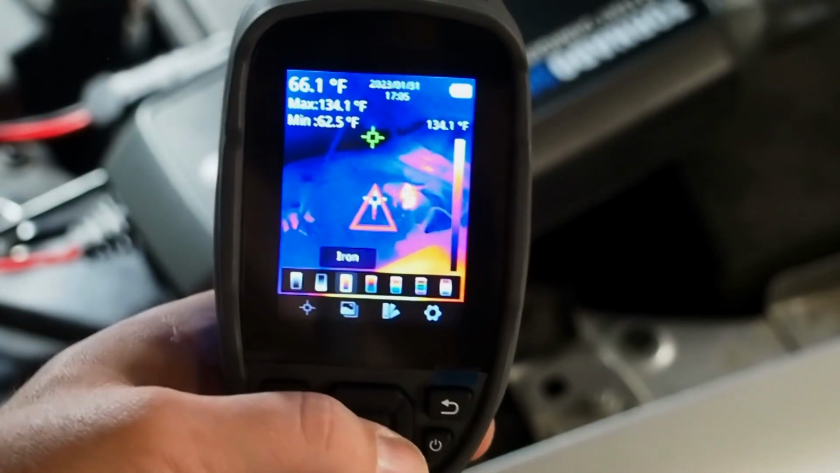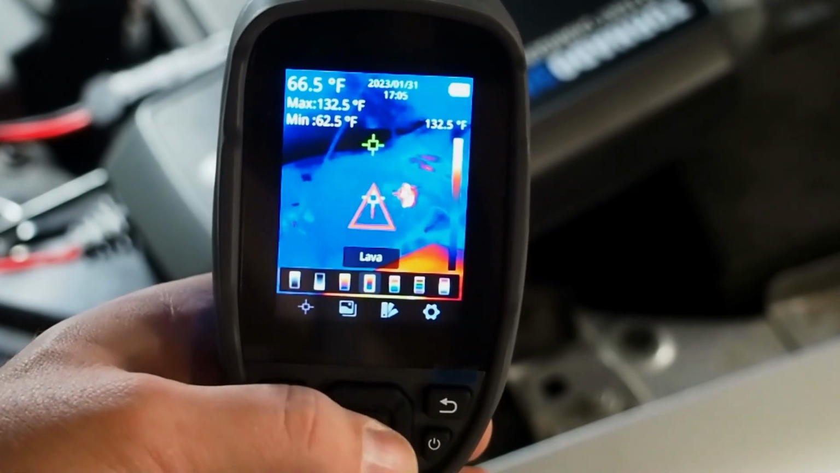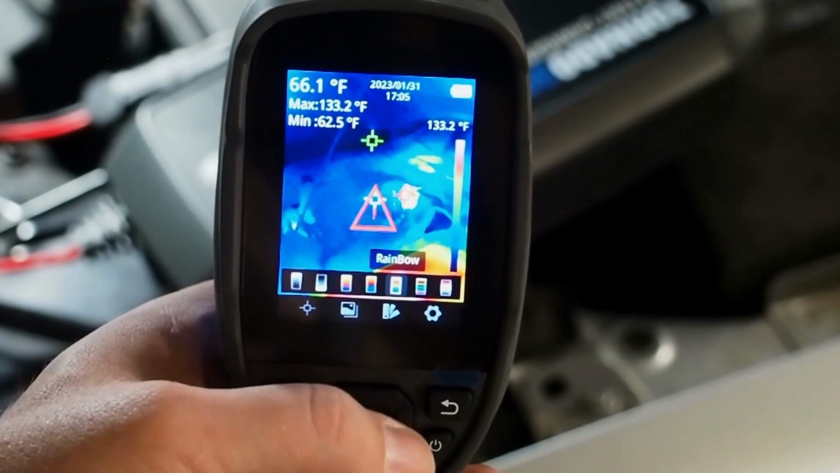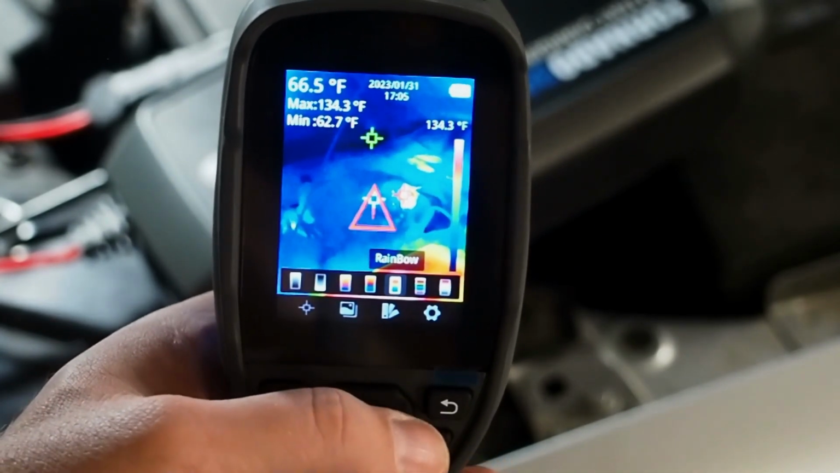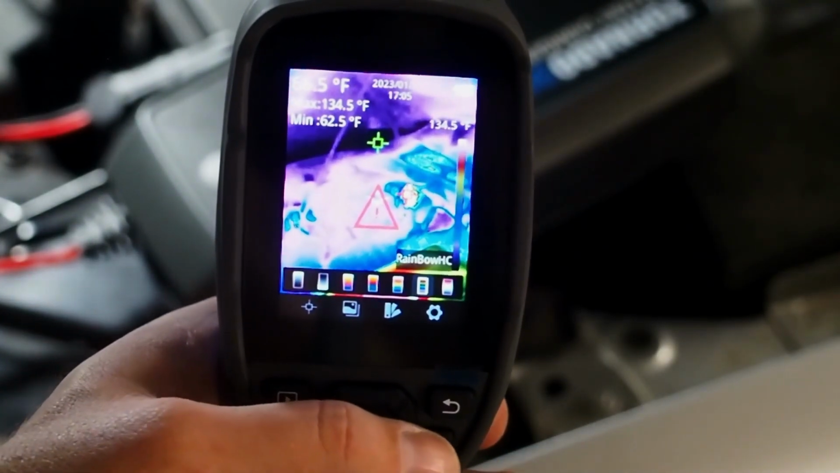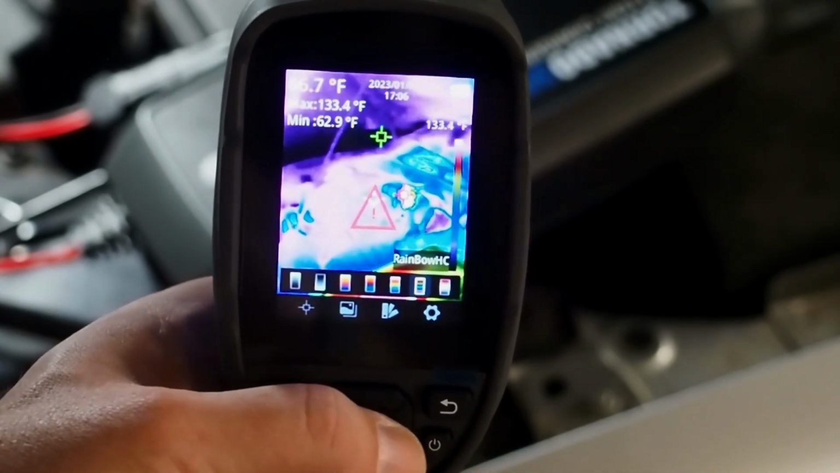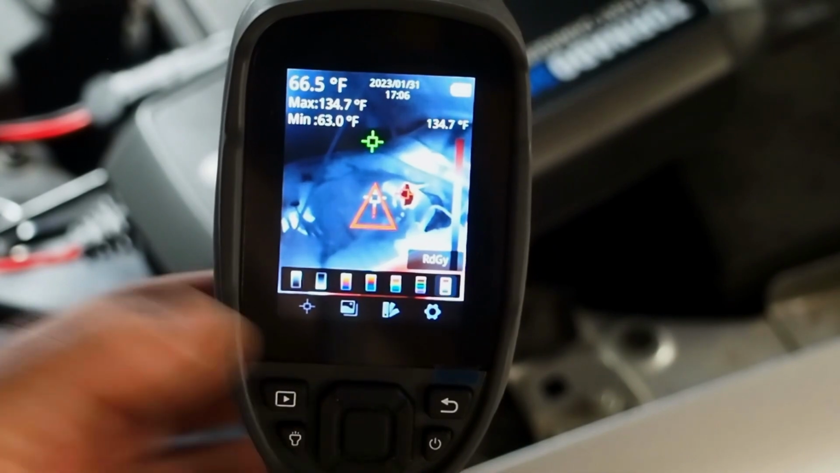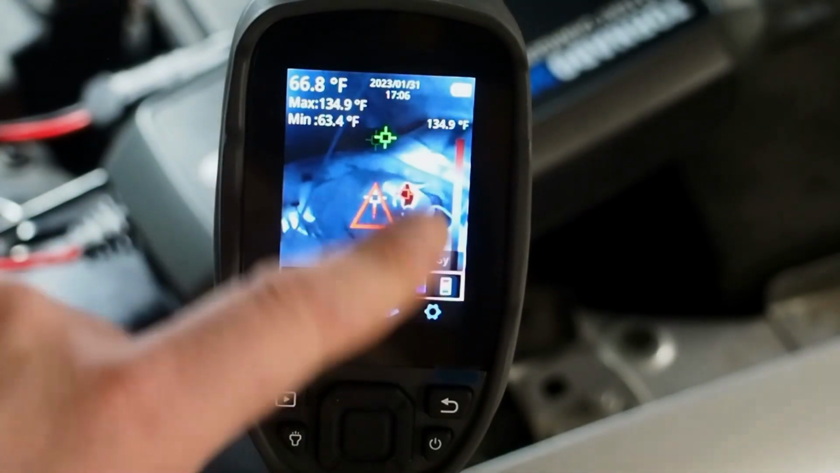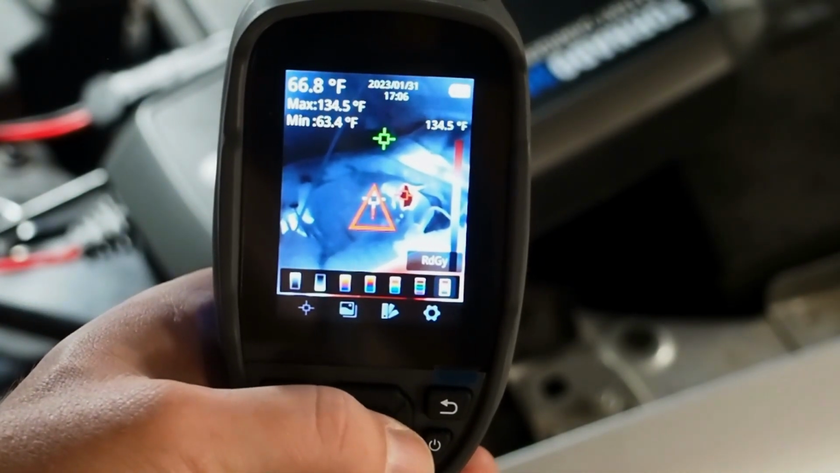You've got iron, which is a real common one on a lot of thermal imagers you see out in the field. Lava, which is the setting I typically use. Rainbow, which is another common setting you'll see on a lot of thermal imagers. And then we've got rainbow high contrast, which is a really awesome one that I definitely use pretty frequently. And last, we've got red gray. This is probably my newest favorite. So basically, everything that's cooler is generally going to be fairly gray, and the hotter temperatures are going to be red.